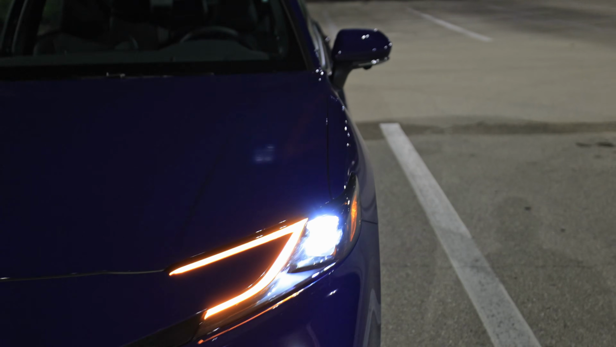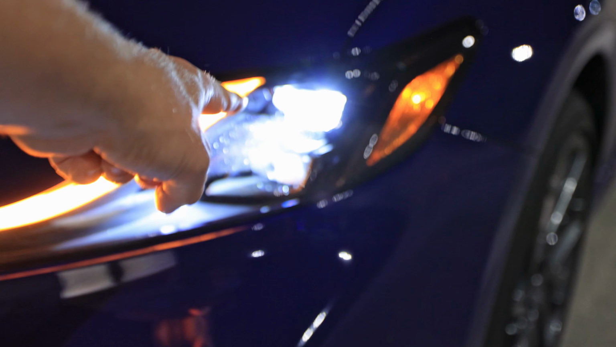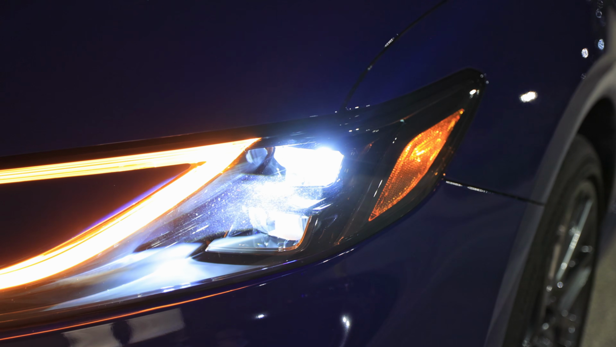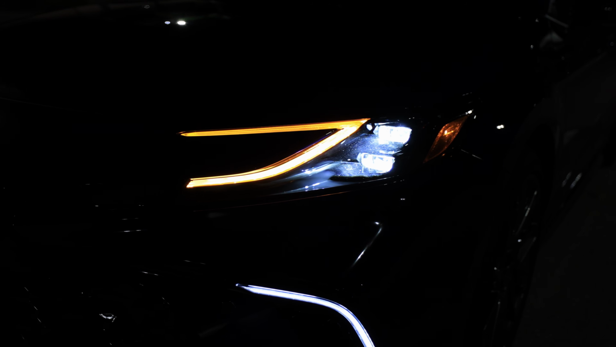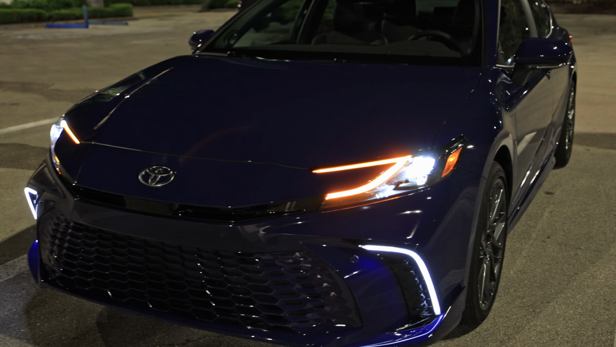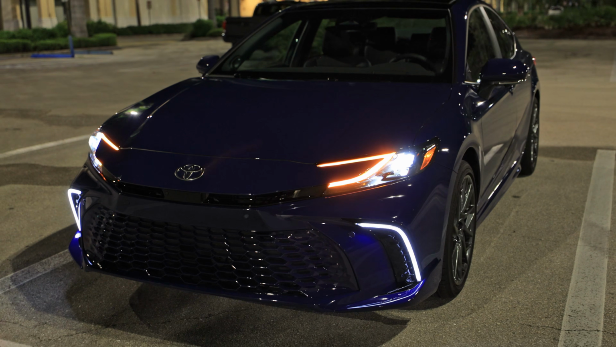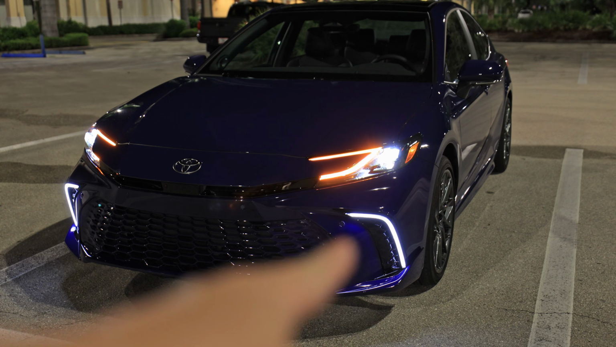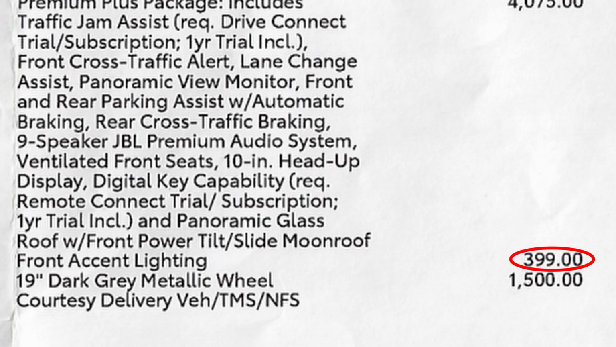Now, not only that, we have a dual LED setup right here. One on top for your low beams and then one on the bottom for your high beams. They are pretty bright, but wait for my impressions on darker roads before I can tell you exactly what it's like. Now below that are these accessory lights. I'll put up on the screen what the price is on those accessory lights.